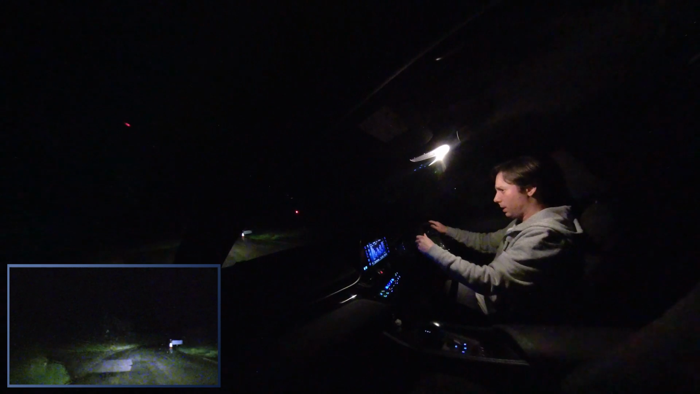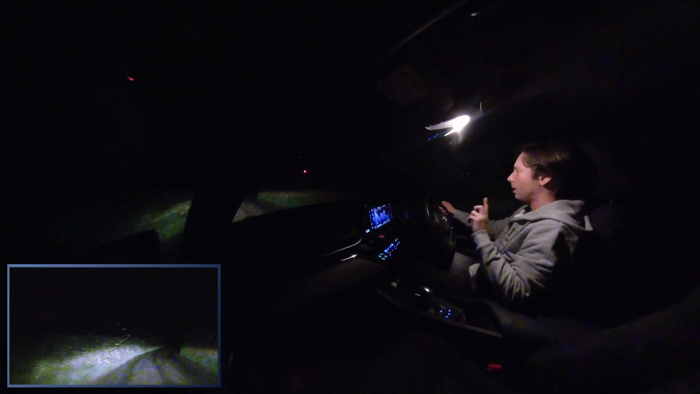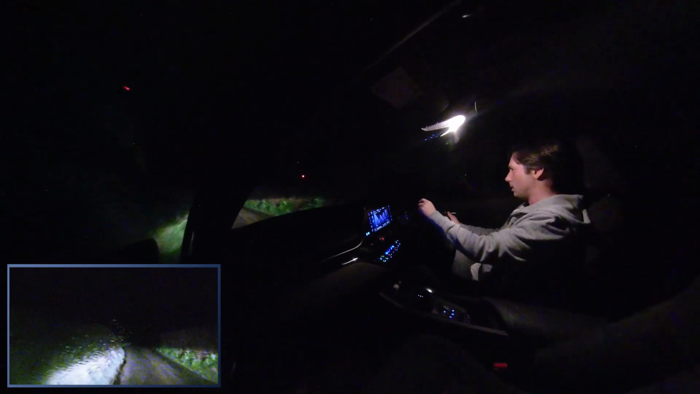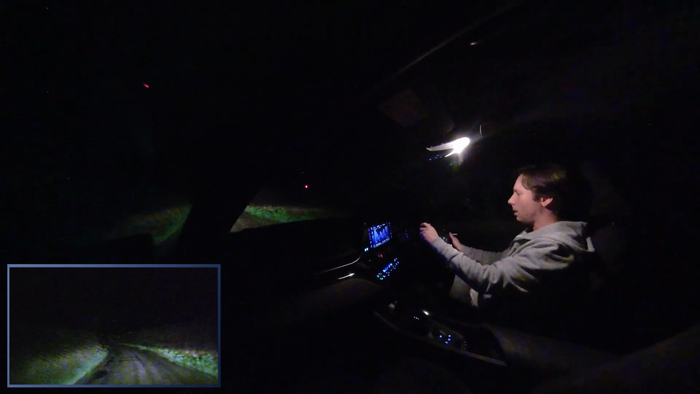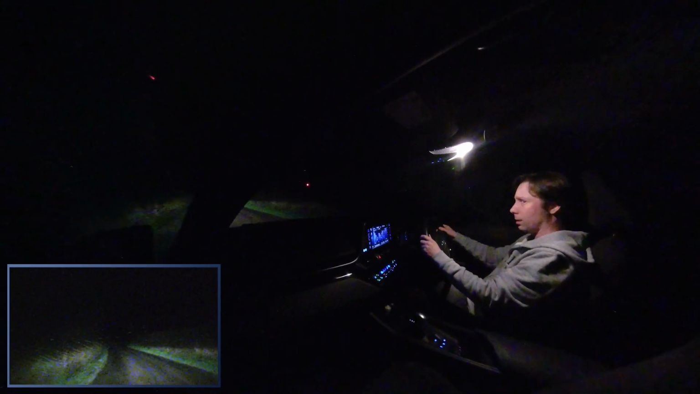Ooh, I think we need to go this way. Nope, that's a dead end. All right, that's a dead end. We're not going that way. That did say diversion though. Where the arse are we going? My Zen navigation is all messed up. I wish I had a compass in this car. That would be nice.